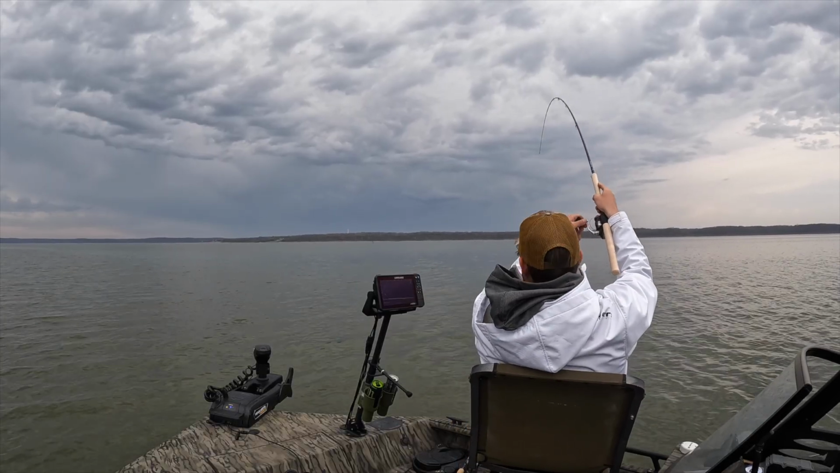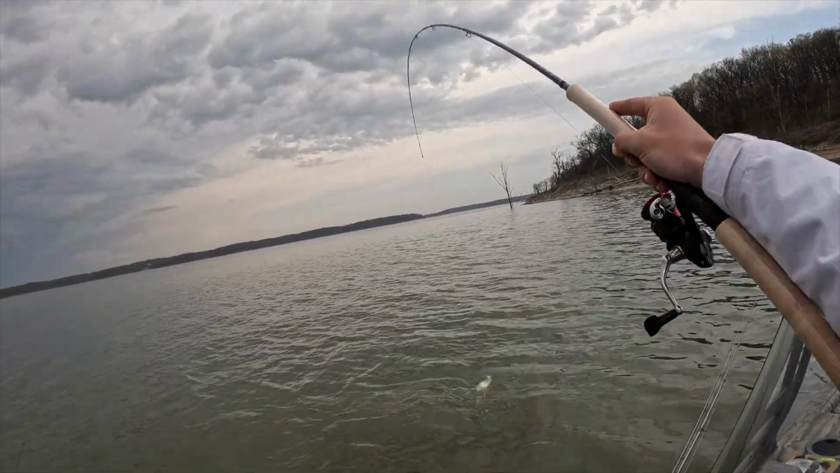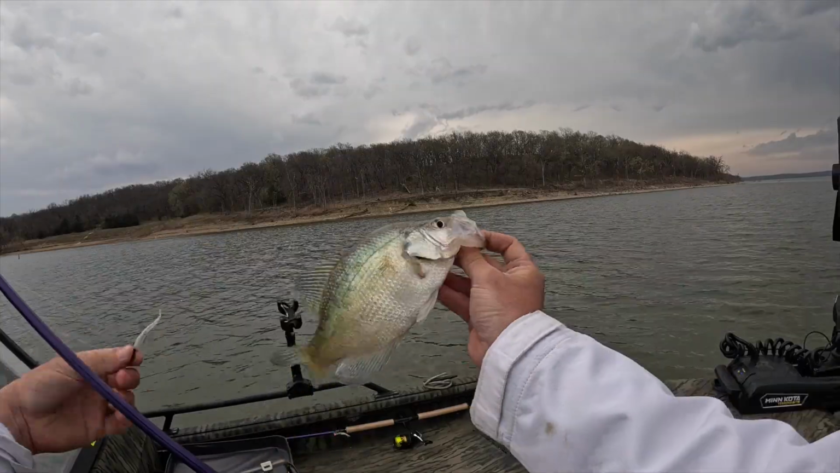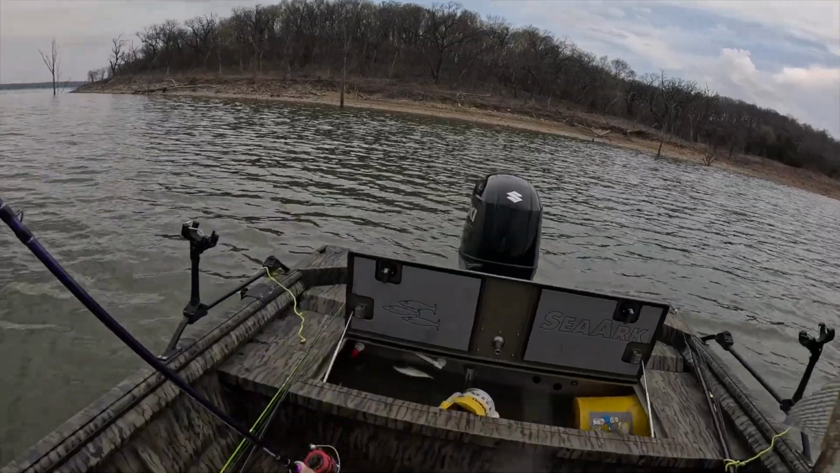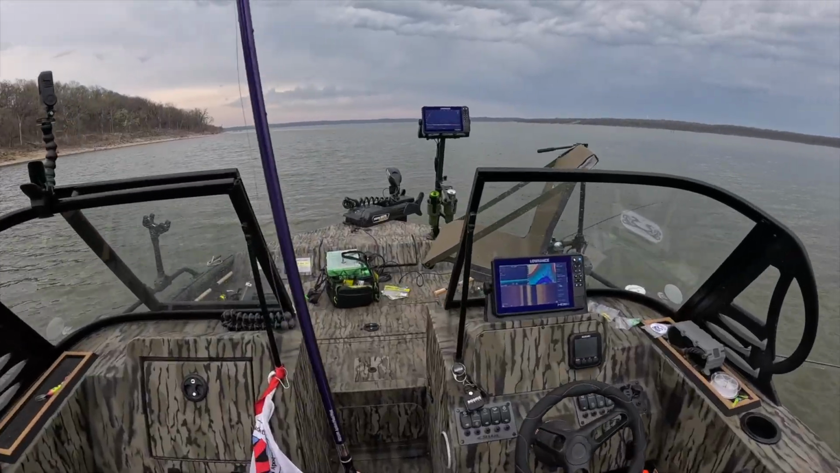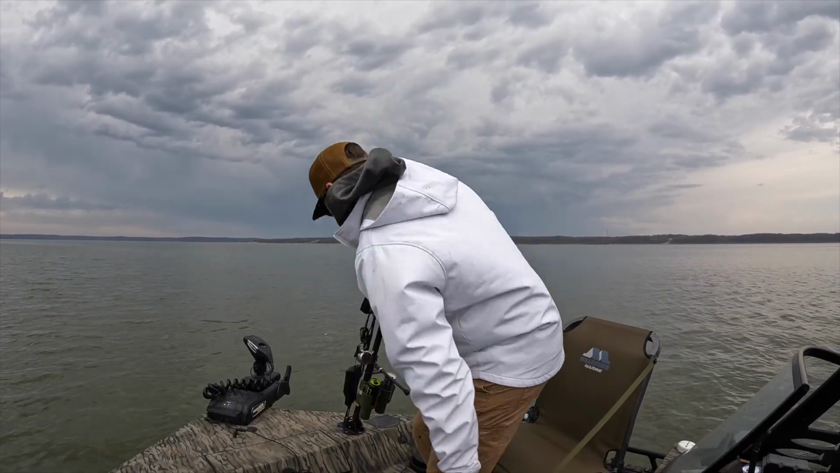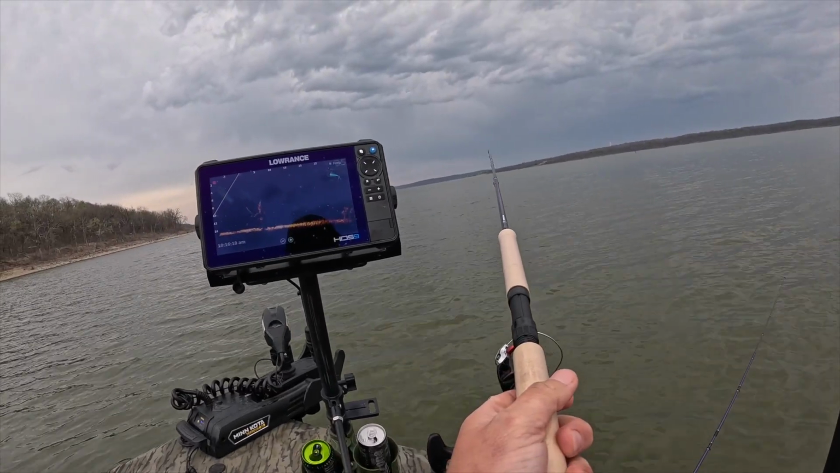Got him. He's a fighter. They like this monkey milk color. Naturals are always the way to go. Seems like it anyways. Fish number 4. Okay. I just needed to slow it down. That's really what's happening. I'd like to catch one more, and then we'll see if we can go hunt for some bigs.